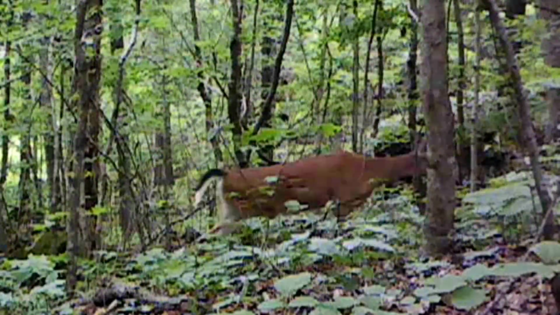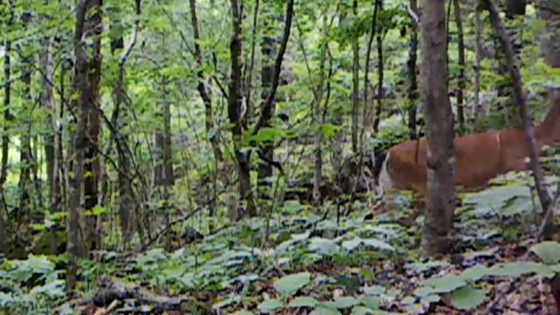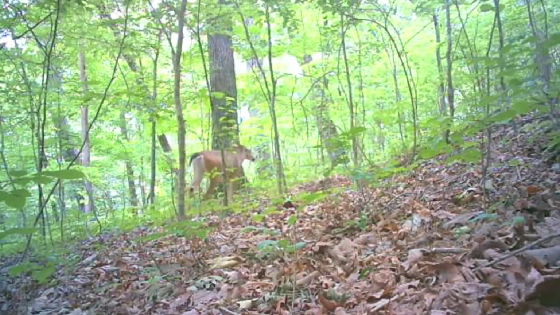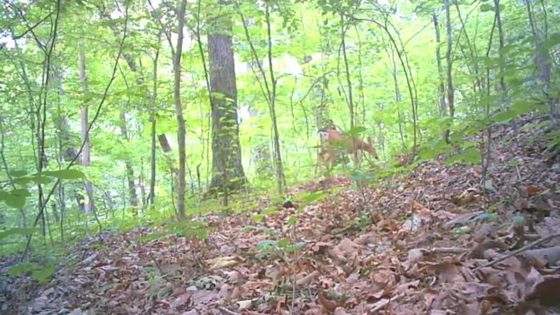Mommy and her baby. What steps in front of the camera. And they just come and go, waiting on their time for these fawns to be born. And they just browse these woods, the ridge.